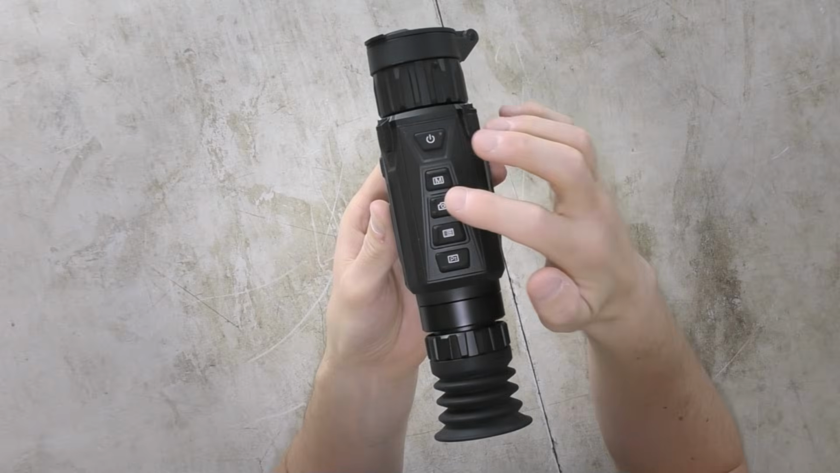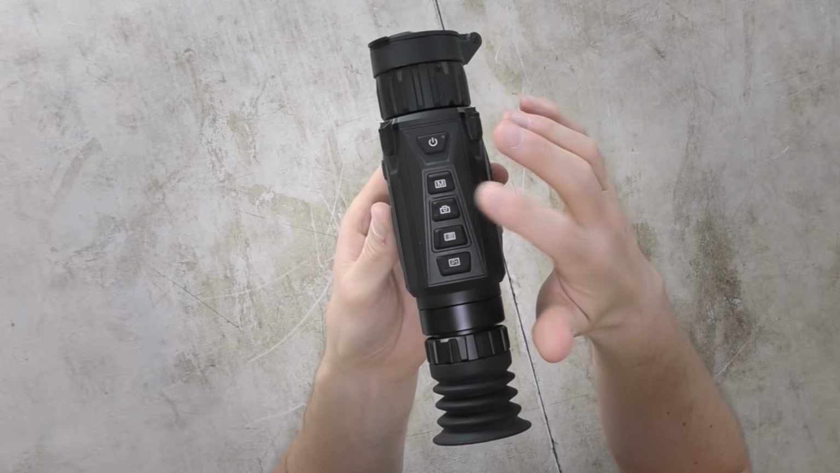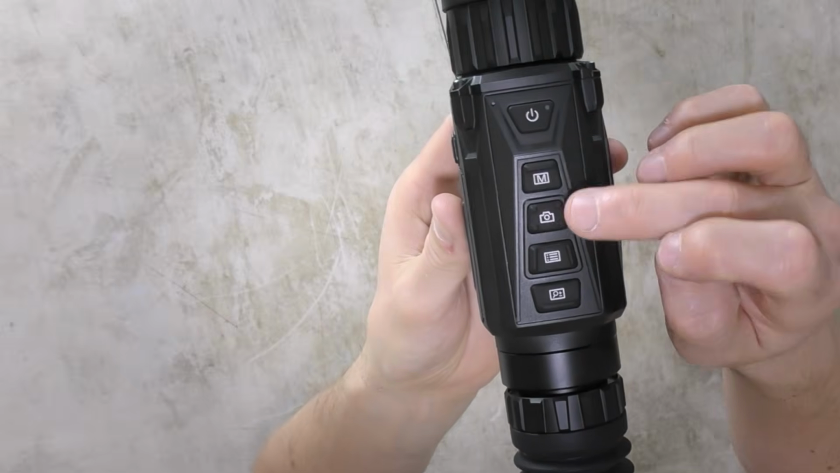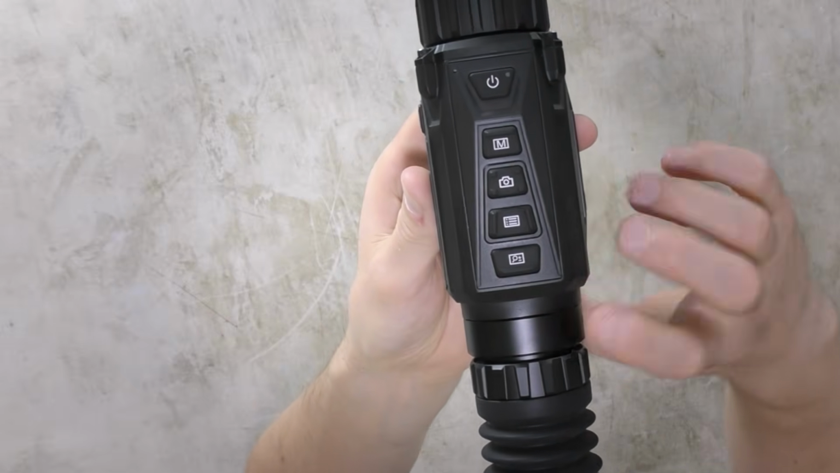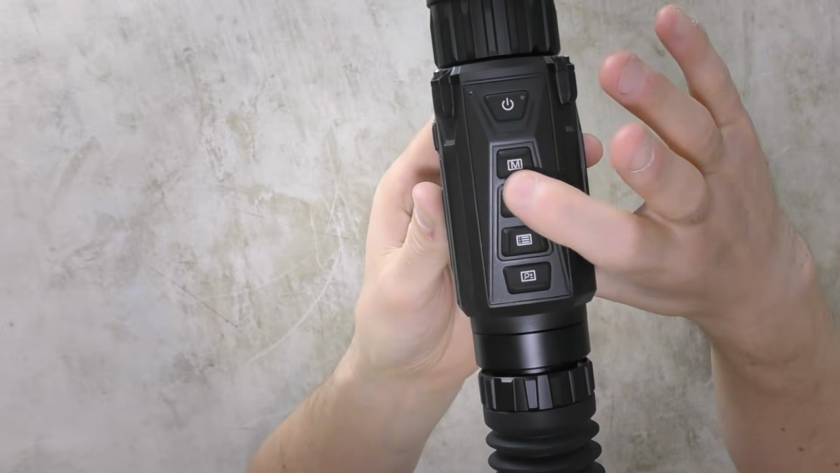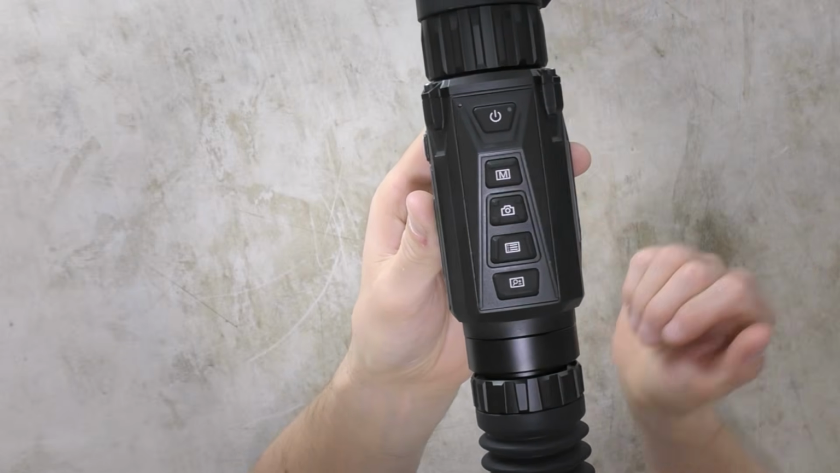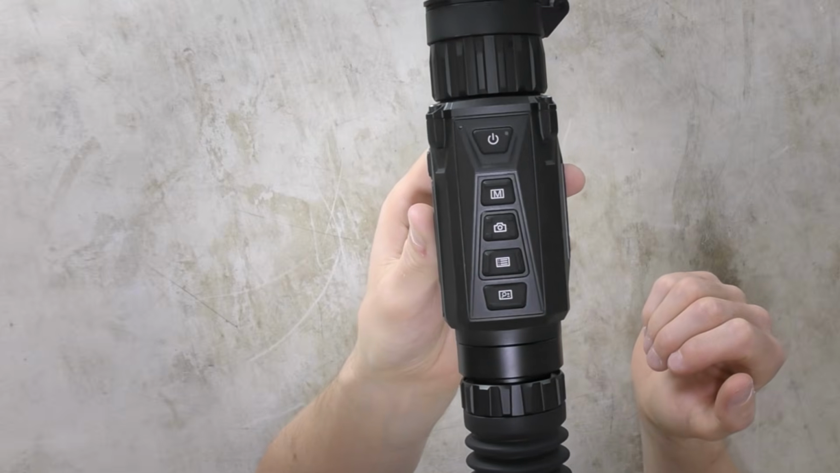Onto the middle button, the third button. Now this is your record button, and there is a nice little feature about this. It's got 4 little dimples in each corner. So at night time when you can't see, you can feel along the top and find those 4 dimples just in case you need to record. So that is quite a handy little feature, which I do like about that.